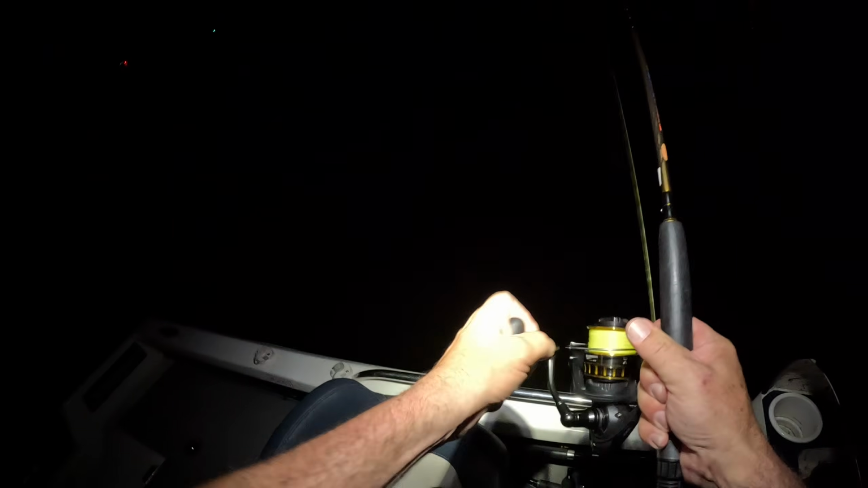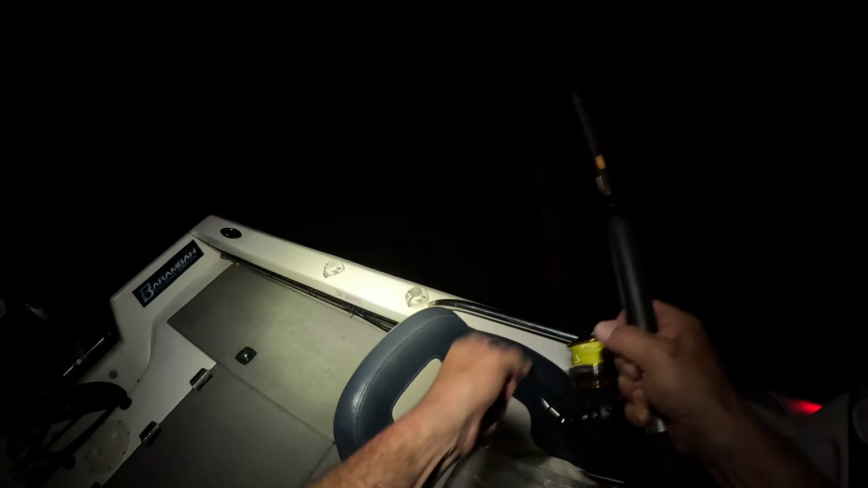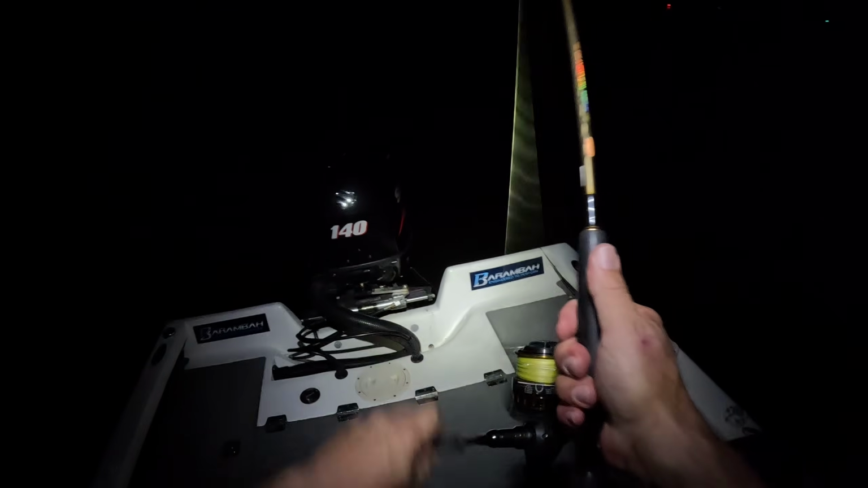Come on. First hook up of the trip. We're out in the middle of the main basin. There's boats everywhere.